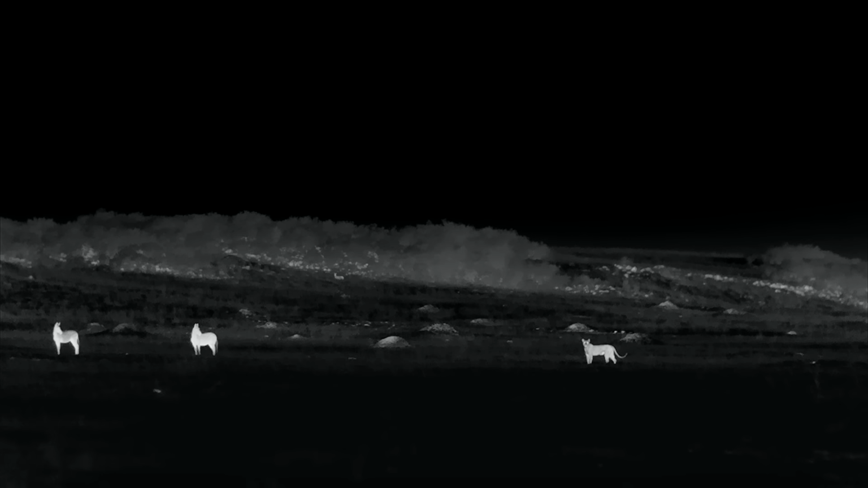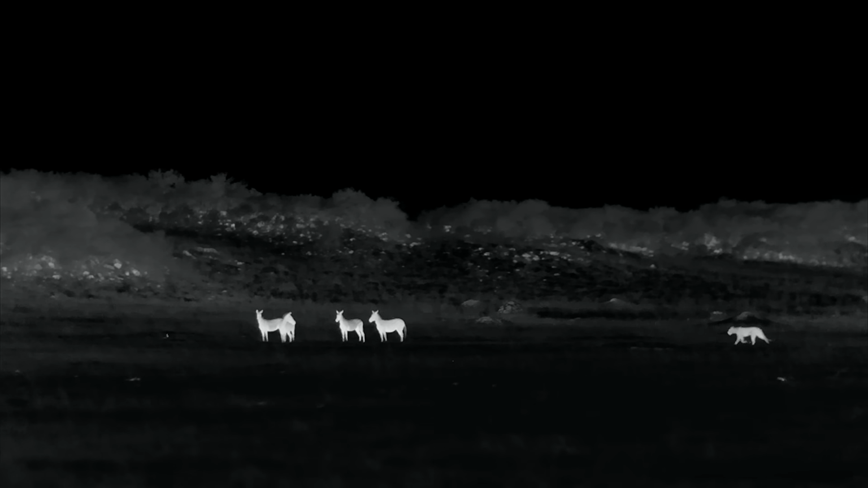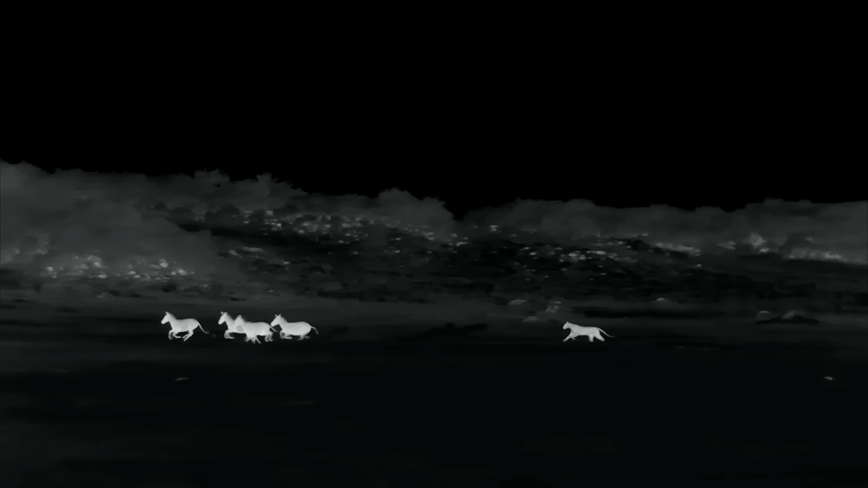The small group anxiously listens. They seem not to have grasped the situation, nor has the lioness. She attacks a second time after hearing the sound of hooves.